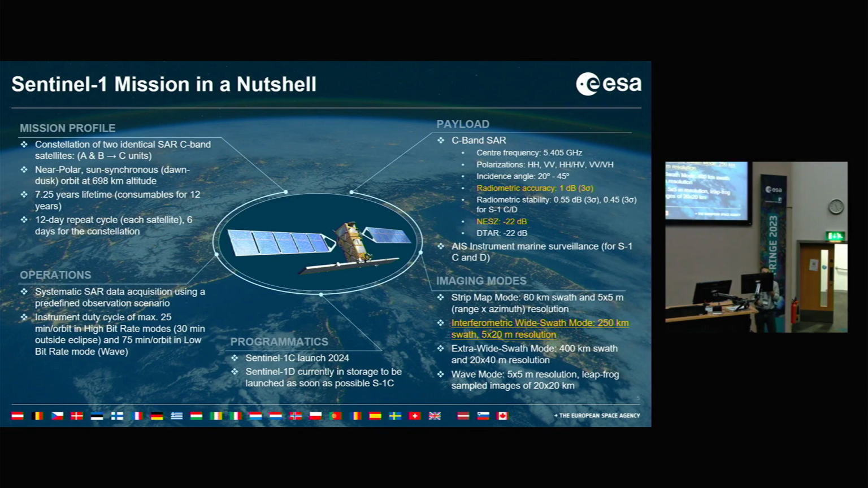This slide is a bit busy, but it presents the Sentinel mission in a nutshell. The mission is a constellation of two satellites located in the same orbital plane, 180 degrees apart, in a near-polar sun-synchronous orbit at around 700 kilometers. Each unit has a 7 year lifetime, with 12 years for consumables, which means 12 years of fuel, basically. We have a 12 day repeat cycle interferometric-wise for each satellite, 6 days if we consider the mission.